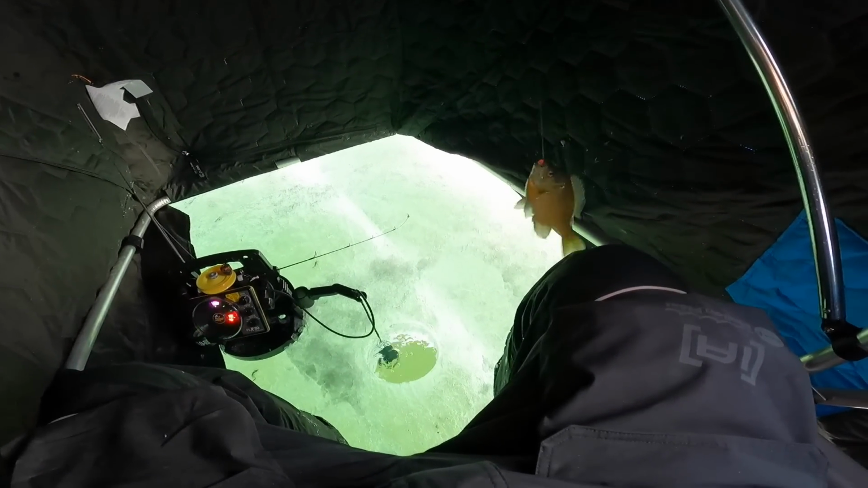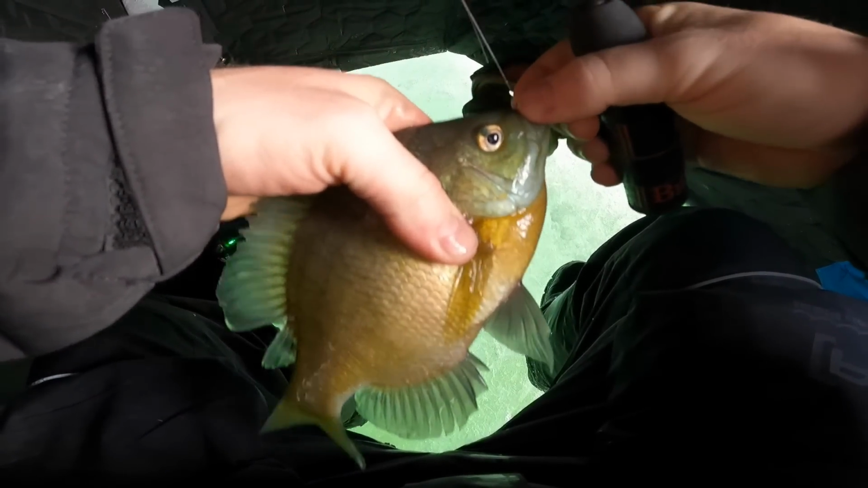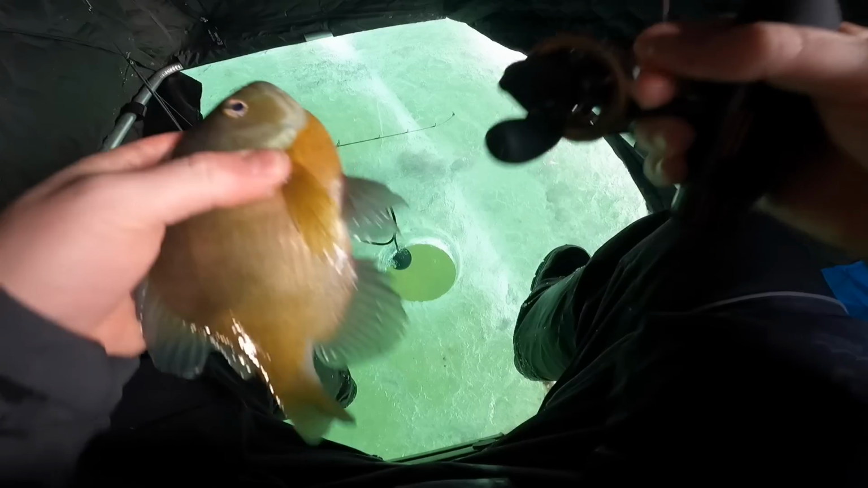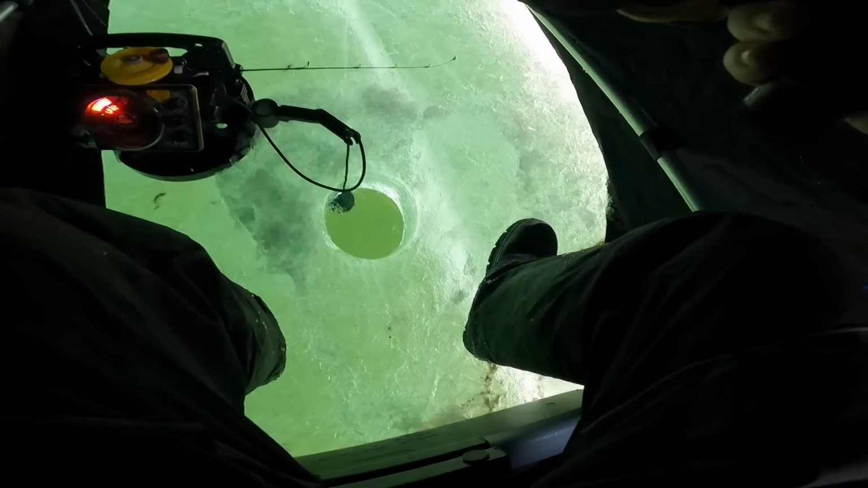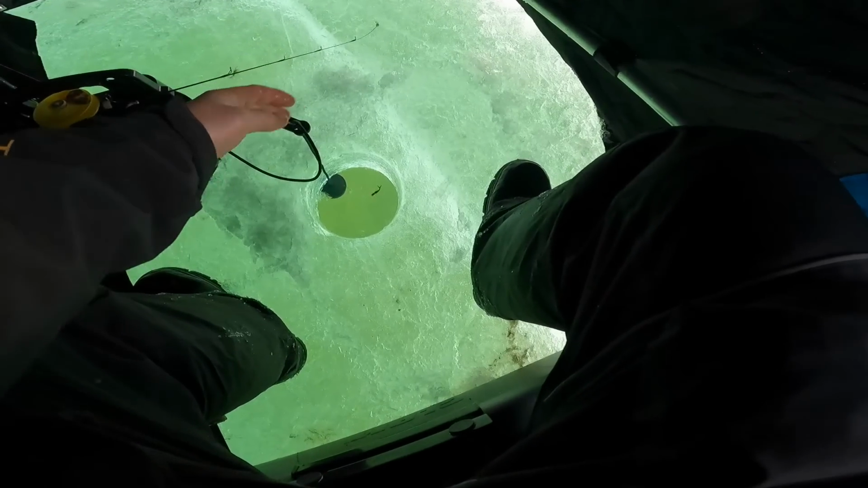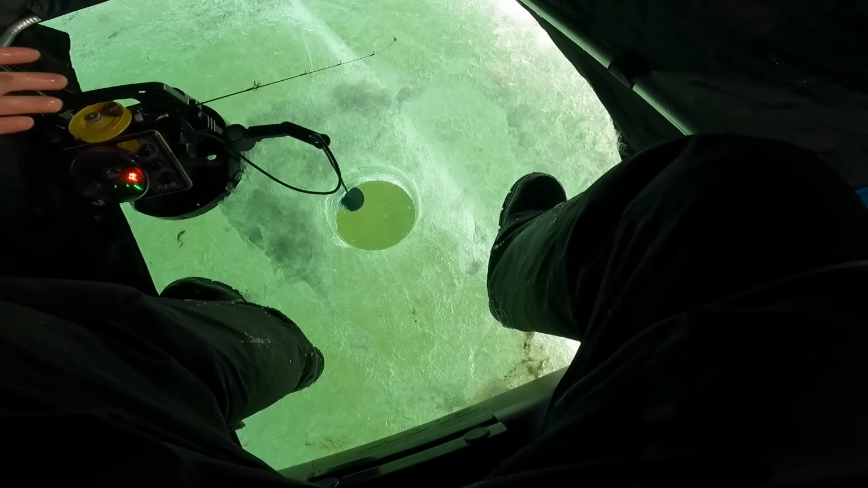That's a good one. Sight fishing bluegills. I'm setting them on the cover right now. They're in the house, so they're nice and warm. I'm just trying to take advantage of as many of these bluegills as I can.